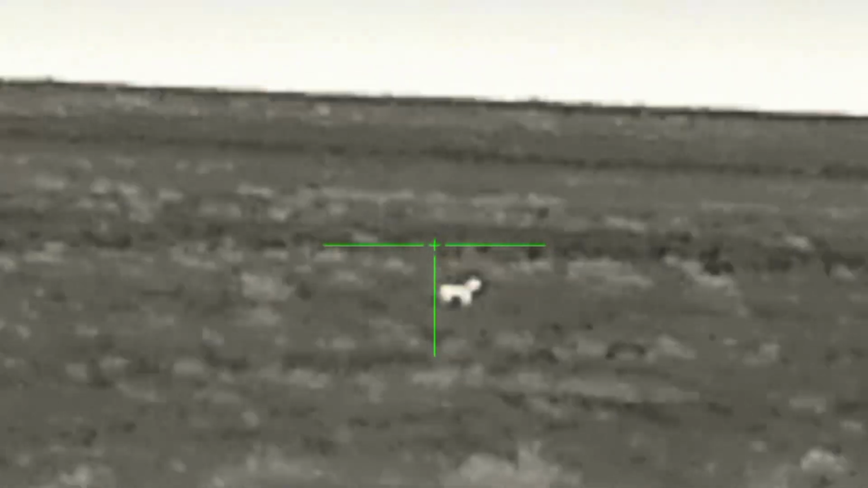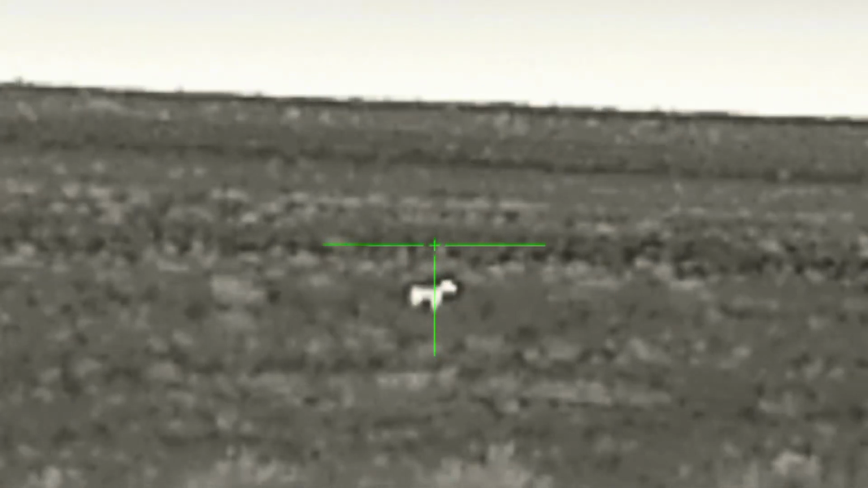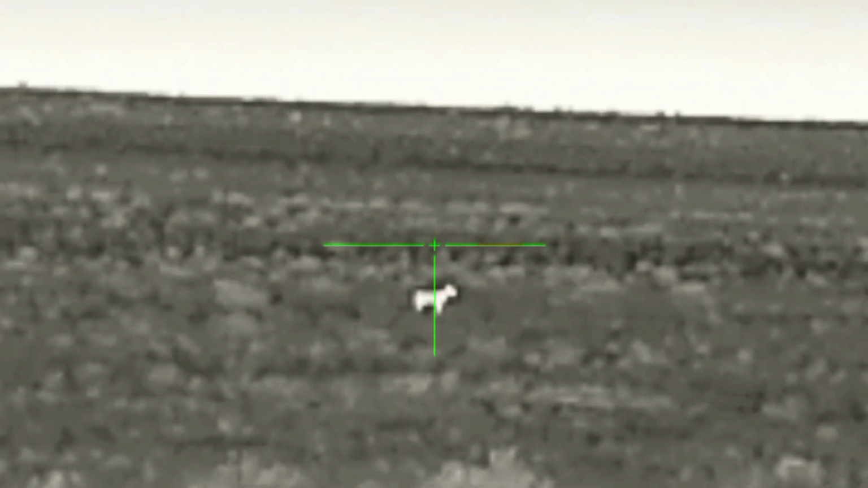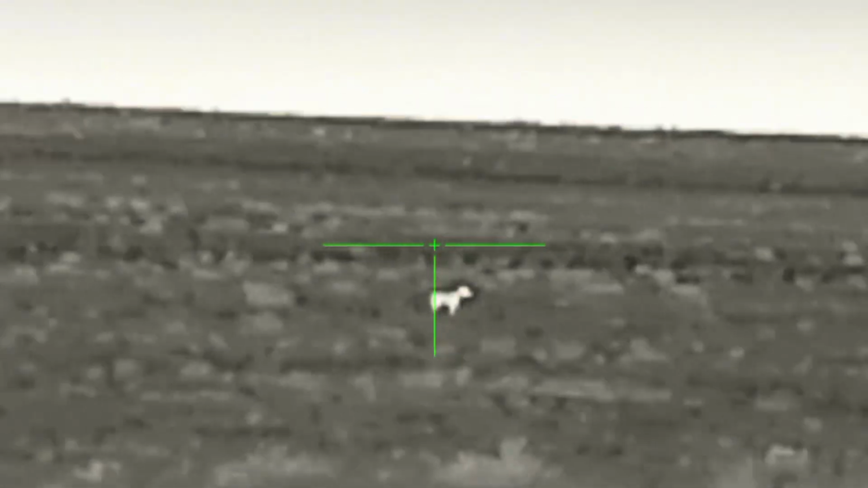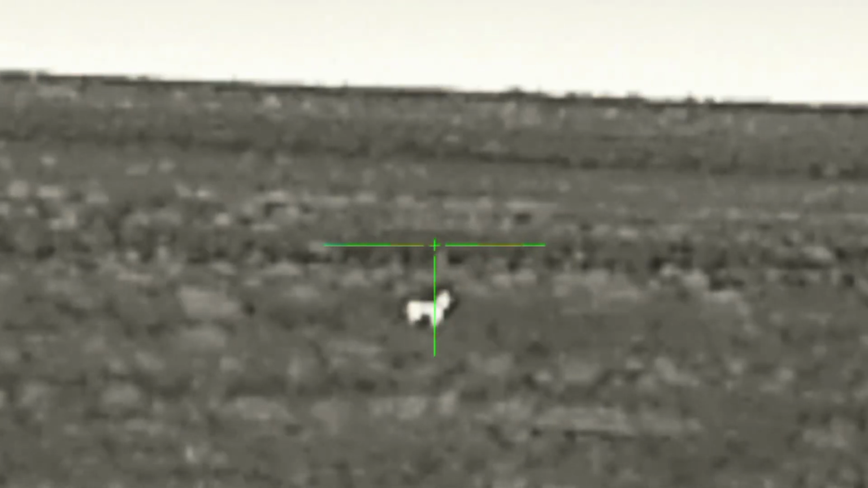On the next few stands, same thing again. Coyotes in the distance, traveling, not interested. Most of the time they would come to about 400 to 500 yards. We didn't want to educate them, so we weren't taking shots at distance. And all we had to do is just keep trying new stands.